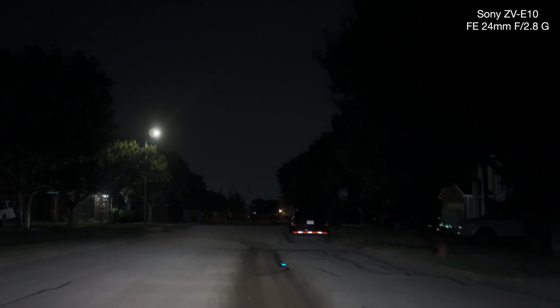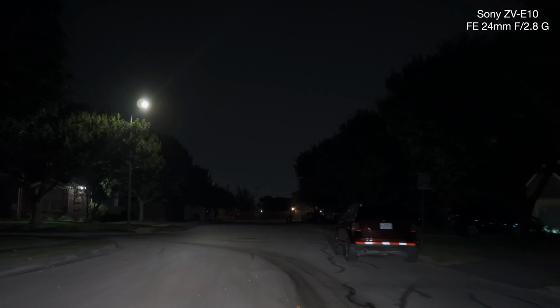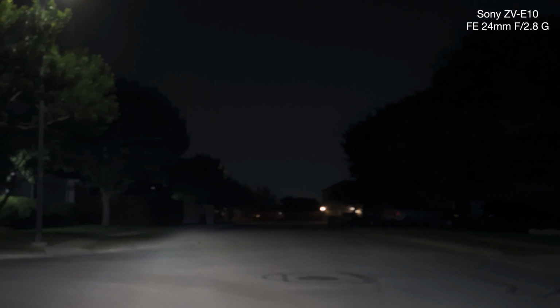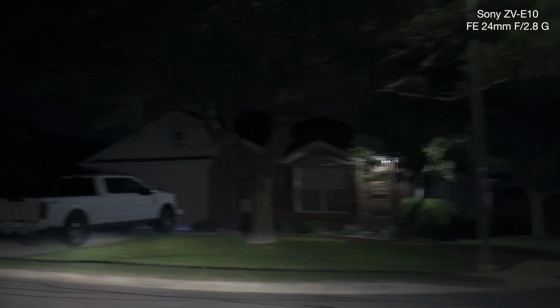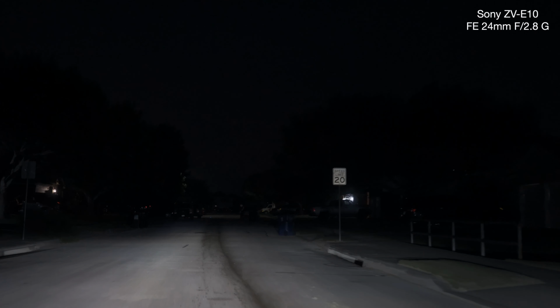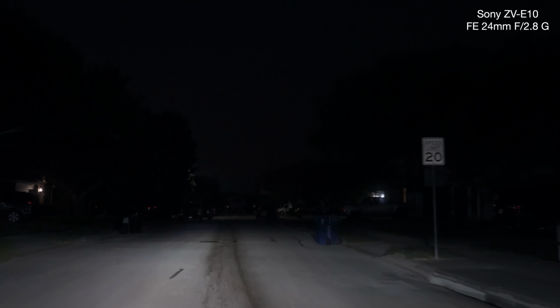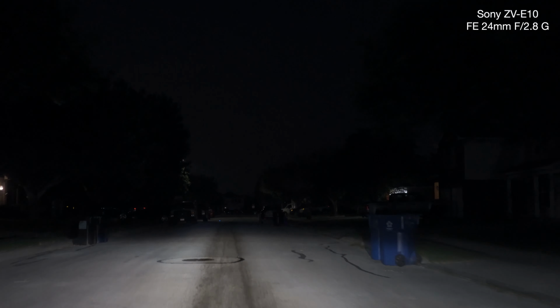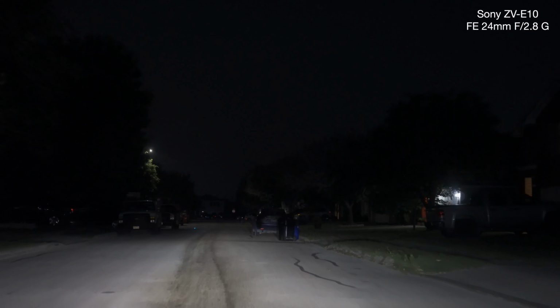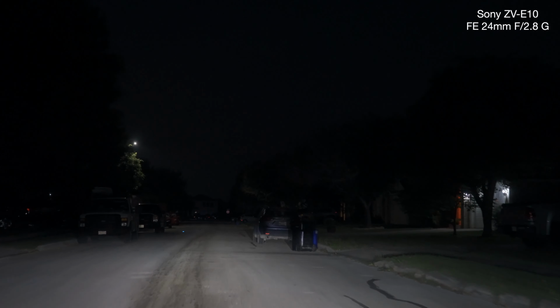So what I'll do is I'll drive to Evans Road. And there's my house. So it is looking dark, okay? I did have it on 1600, 2000, but then it's getting bright, right?